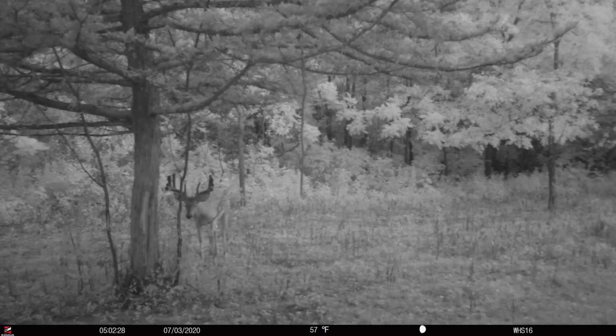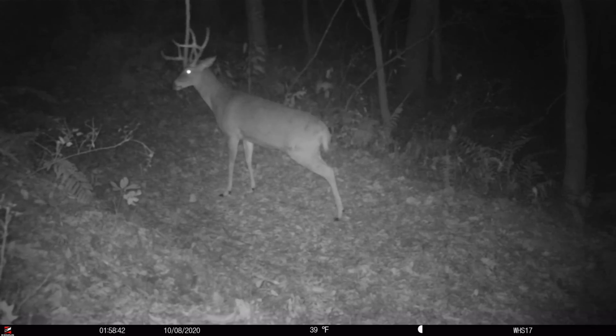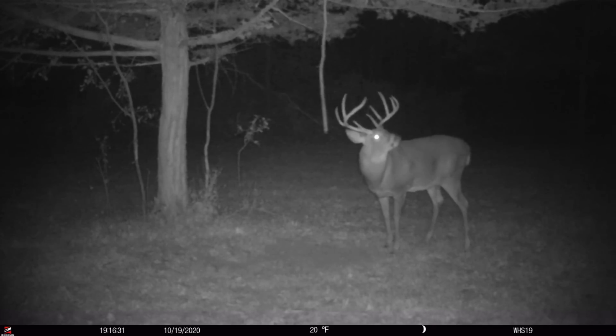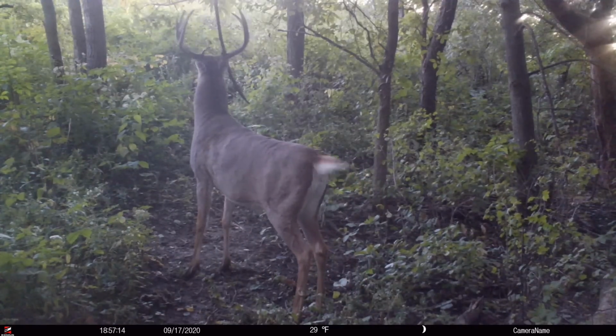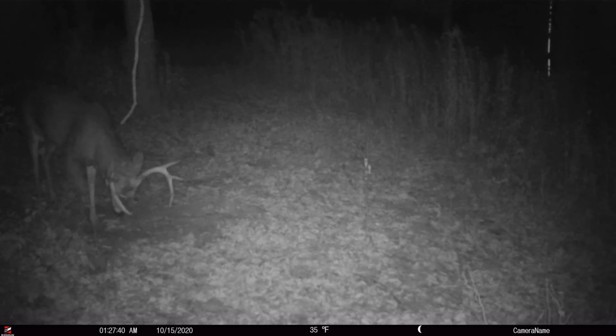7-4 Wally was shot by Diane. Blade, I shot him. The heavy 10, Dante shot the heavy 10. Dolly died on the neighbors'. Eileen, we think one of our neighbors shot him. So we had a lot of bucks that we were following that were named bucks that died. But 7-4 was one we think might have made it through.